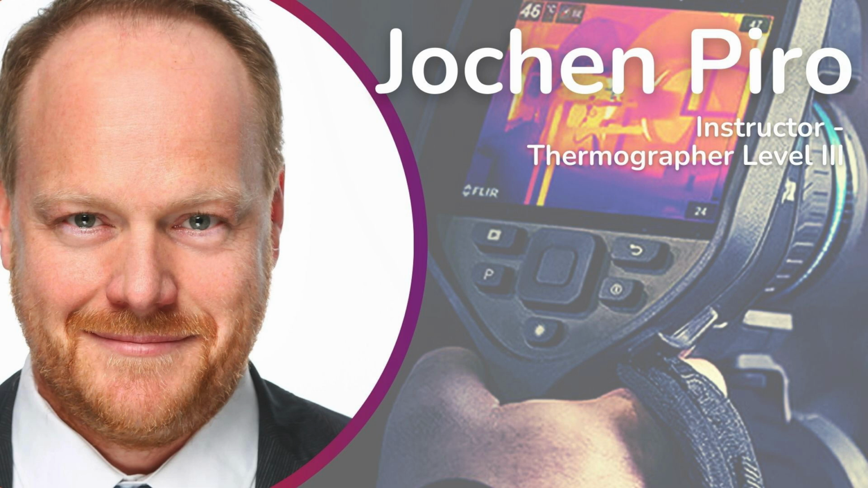Speaking of the infrared camera, let's talk about hazards first. Make sure your camera will not be damaged, because if you look from the back of the panels through them, you might look straight into the sun, and that can damage your sensor. So always be aware of that if you do PV inspections from the back side of the modules.